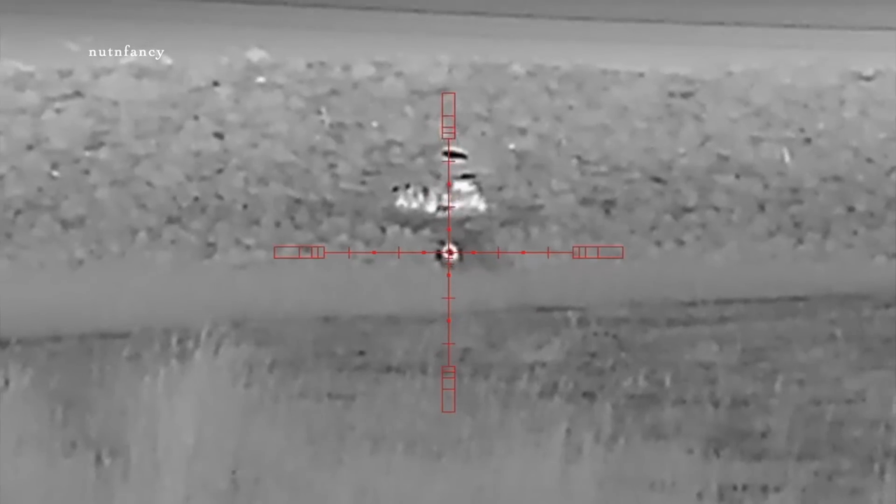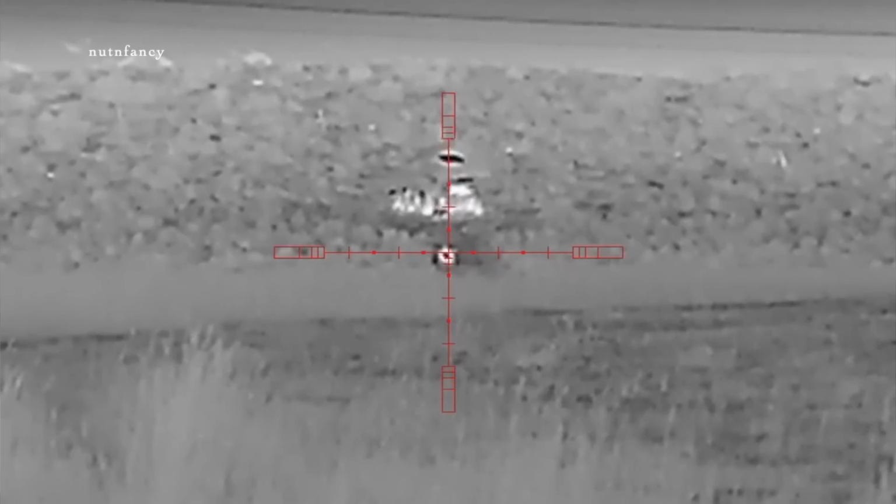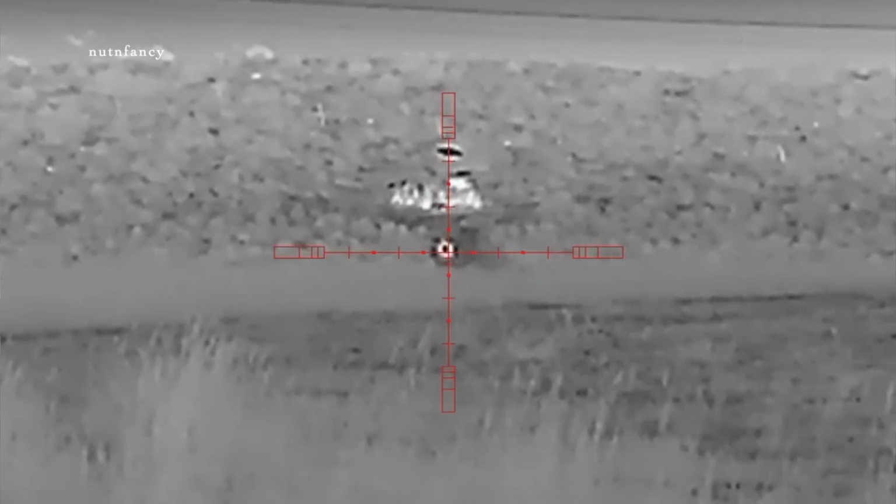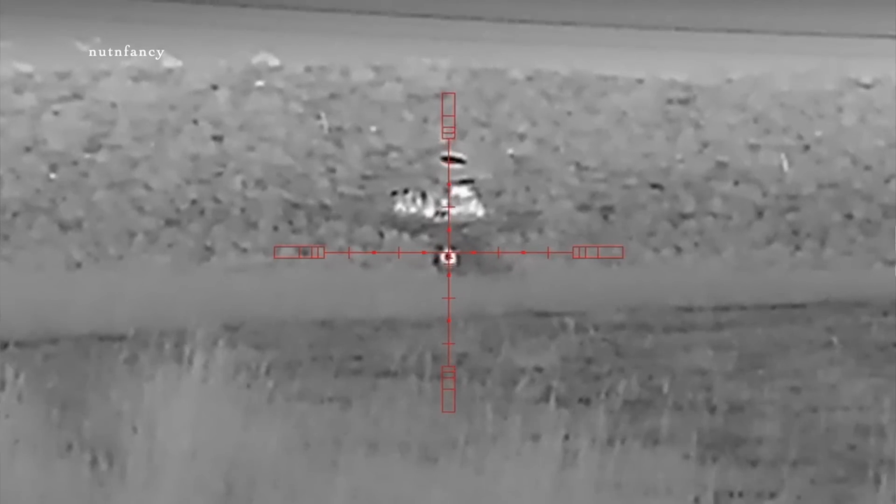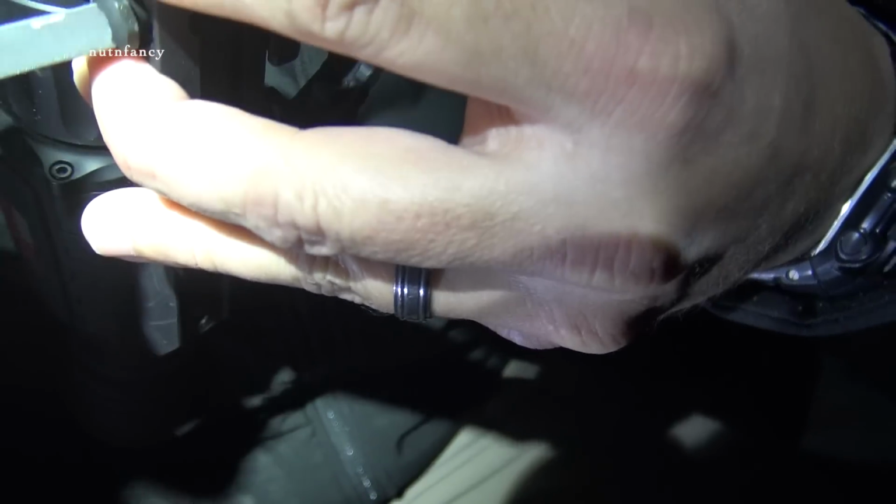Now, the cool thing is, I'm going to start off with this AGM Rattler, small form factor, okay? What does it weigh? 535 grams in the 640 version. That's going to be the same for both of them. Basically under a pound, 0.9 pounds if I remember. So really compact, easy to mount, get it on the gun.